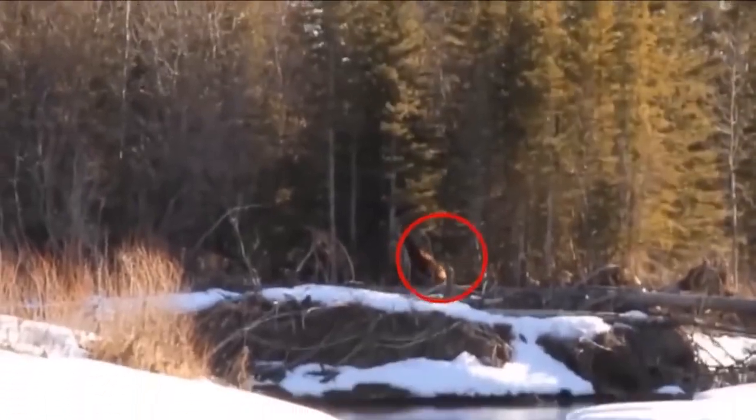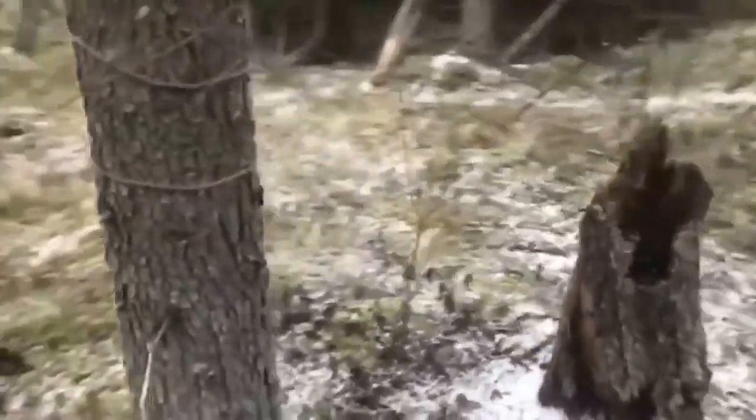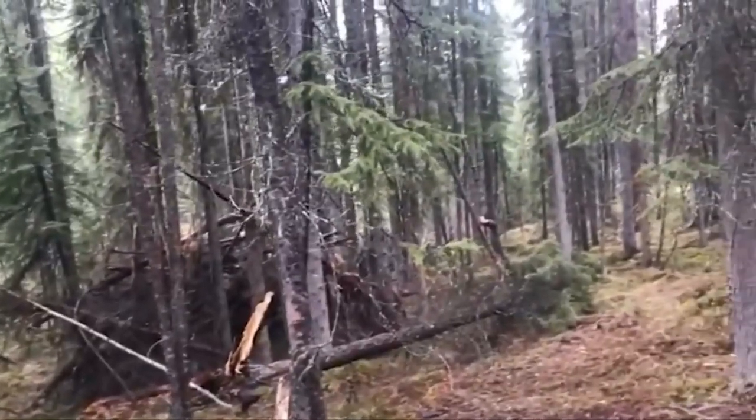So next time you're out in the woods, keep your eyes peeled. You never know what you might see, just like this man. This video contains what may be the most persuasive piece of proof ever uncovered concerning Bigfoot, the most well-known cryptid in North America. It was captured by a long-distance tourist as they were climbing in the mountains close to the Crescent Falls in